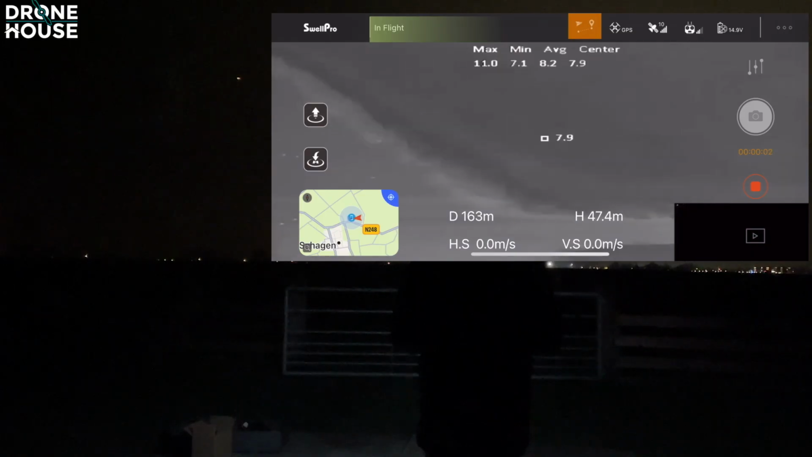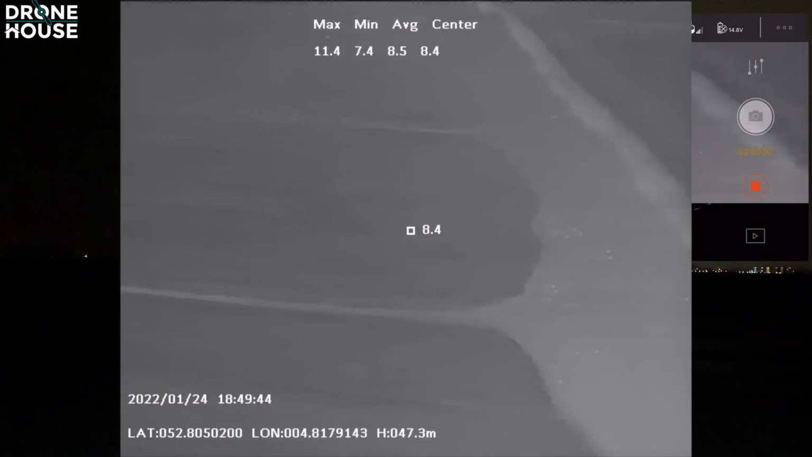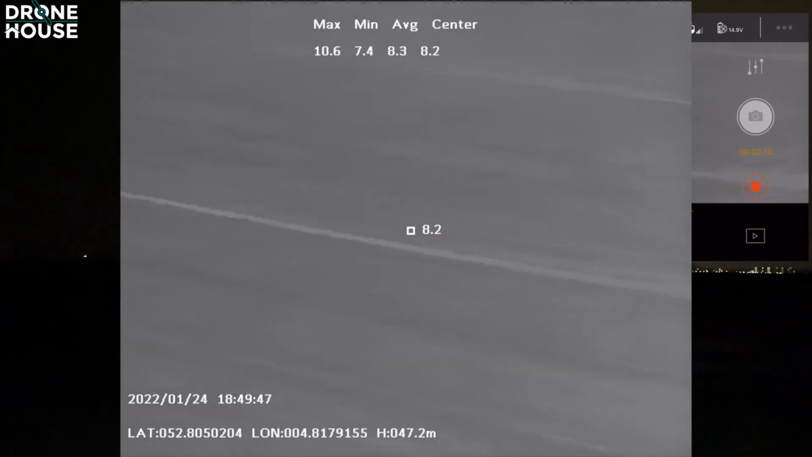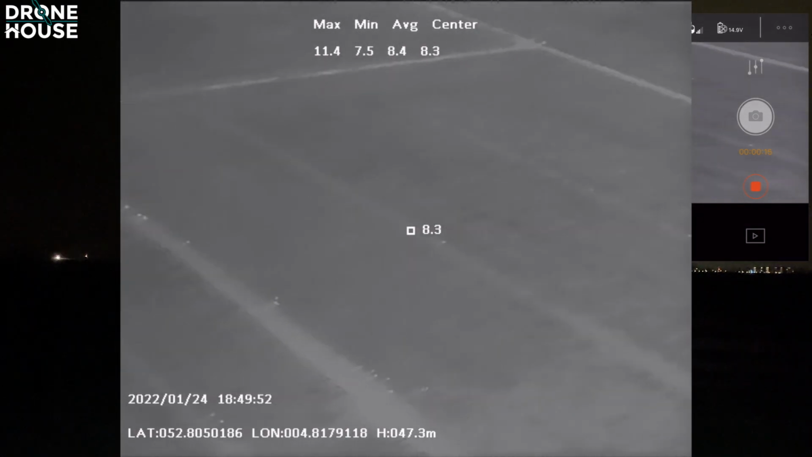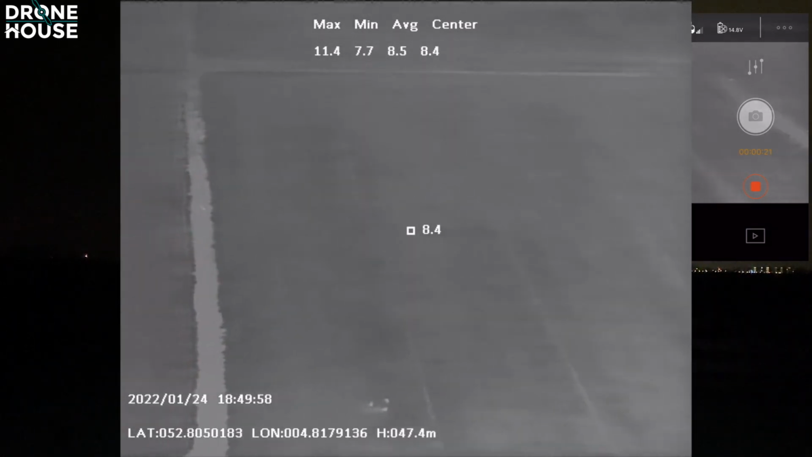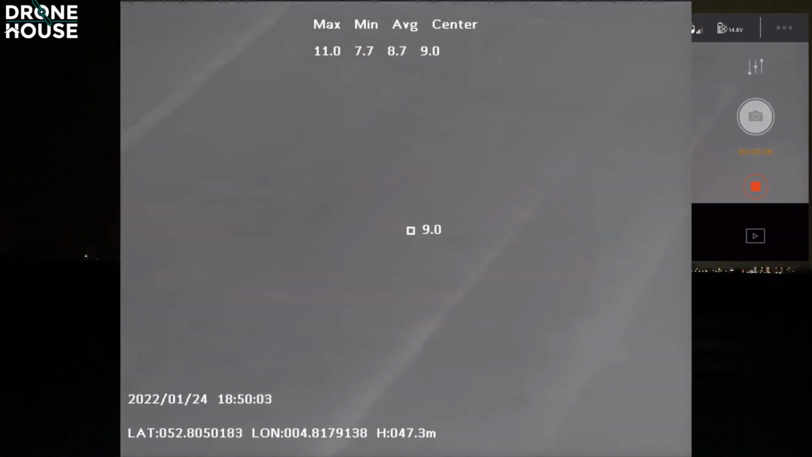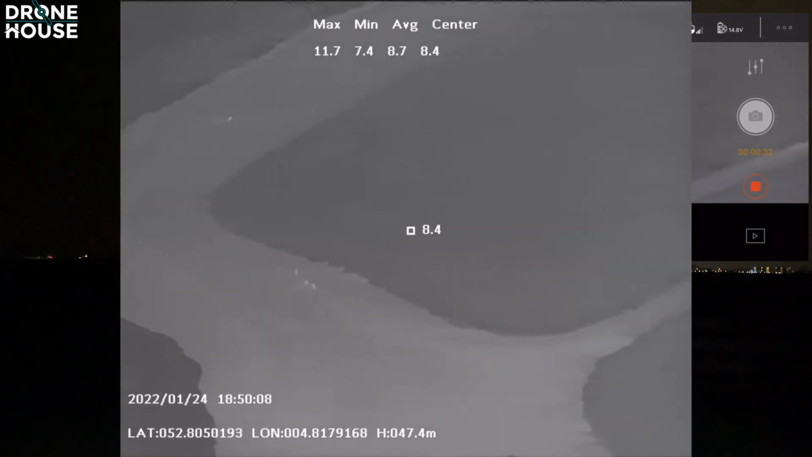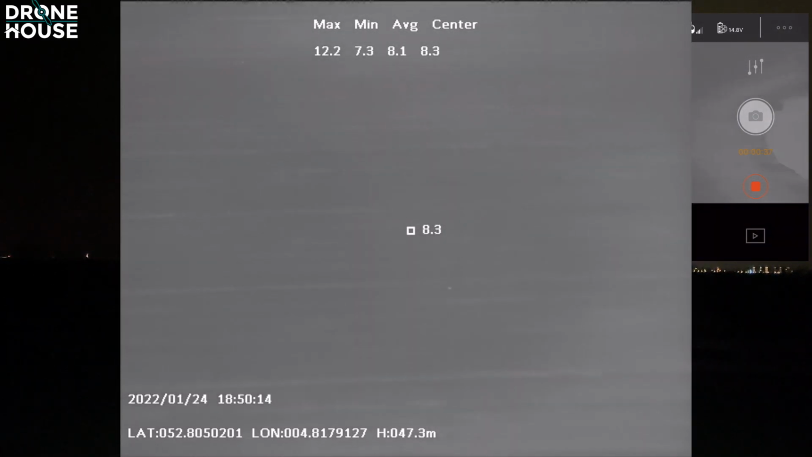All right, let's see. I see some birds in the water. More bird nests over there. More birds in the water. I see a lot of birds in the field. But where's Tycho? It's golden here, so it should not be that difficult to find him. Should be easy.